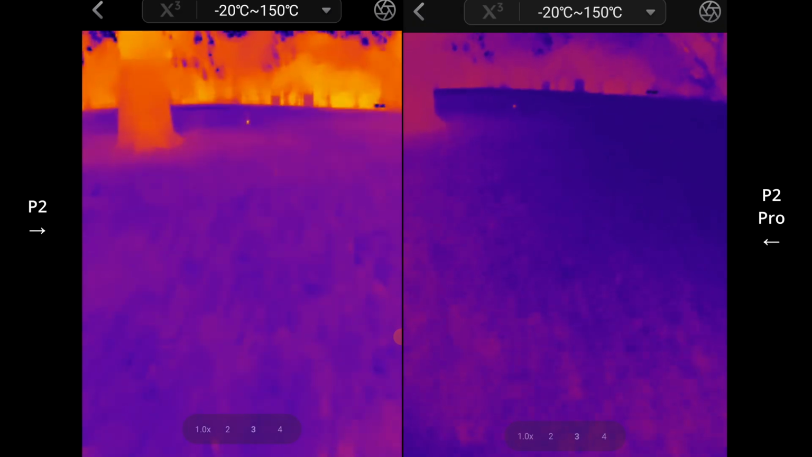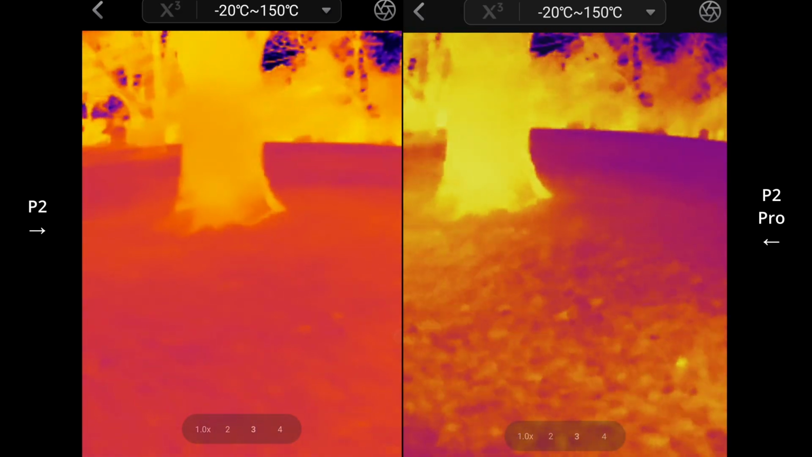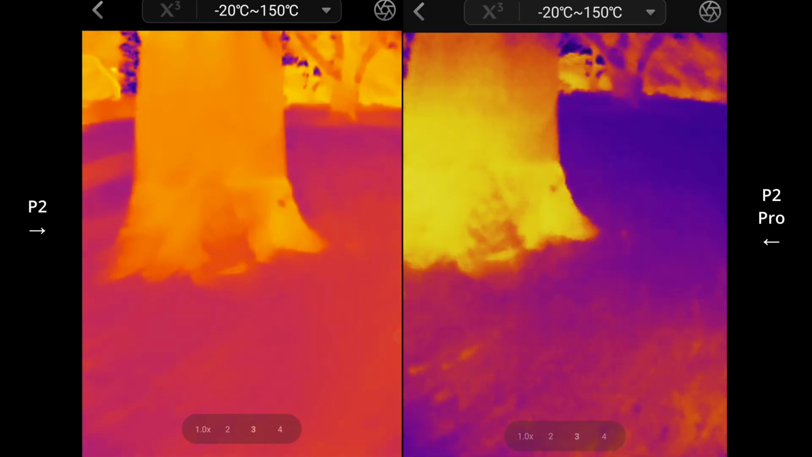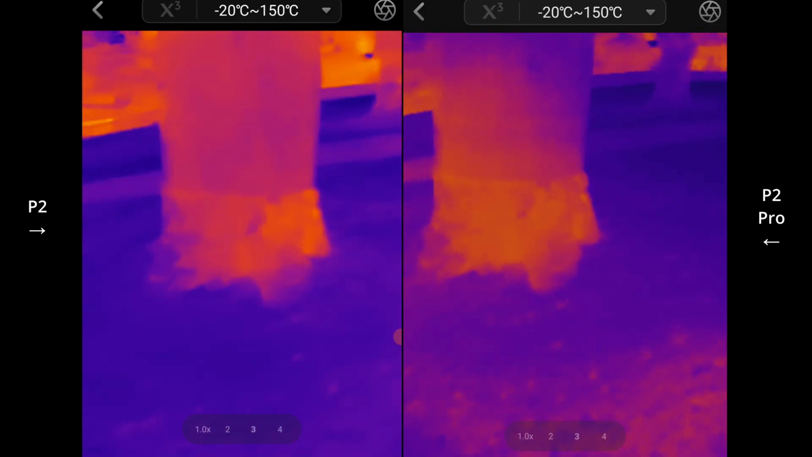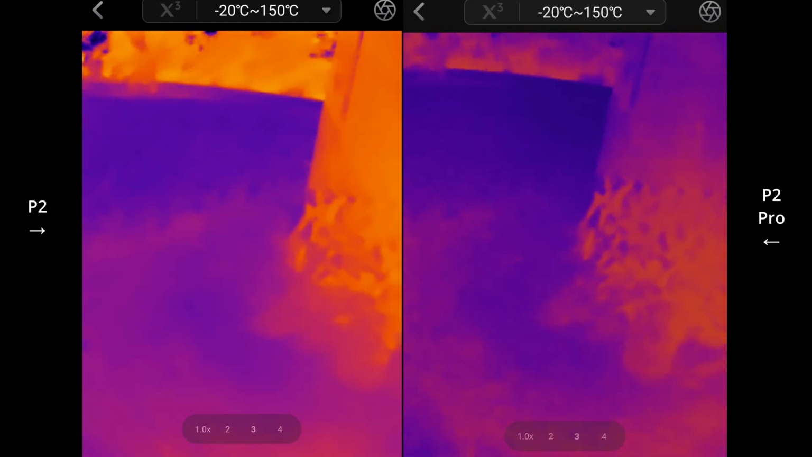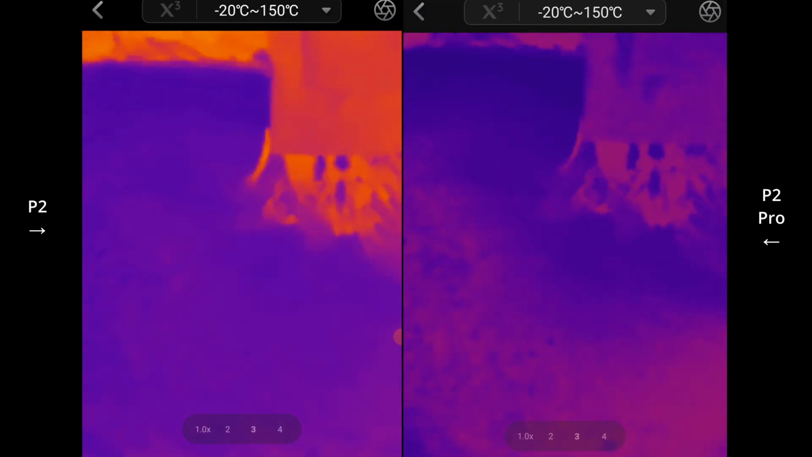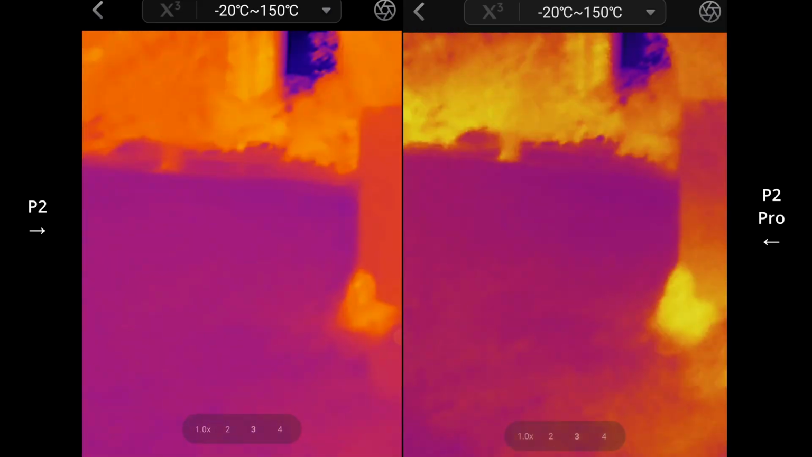Could be a mouse, or looks small. What's that? Okay.